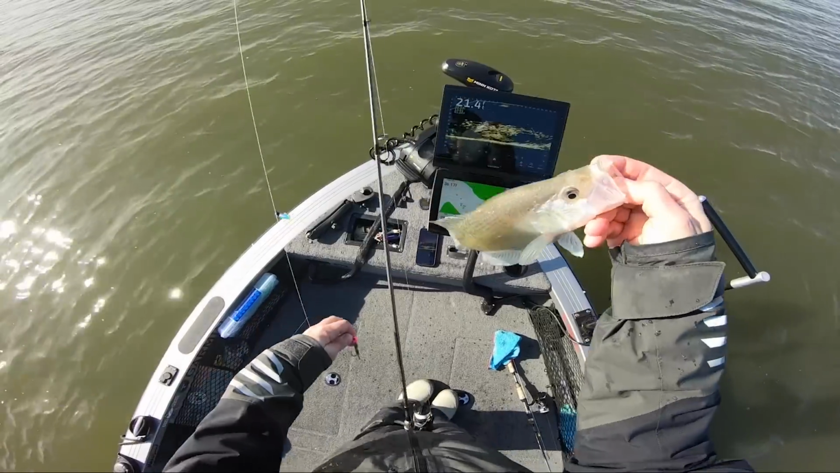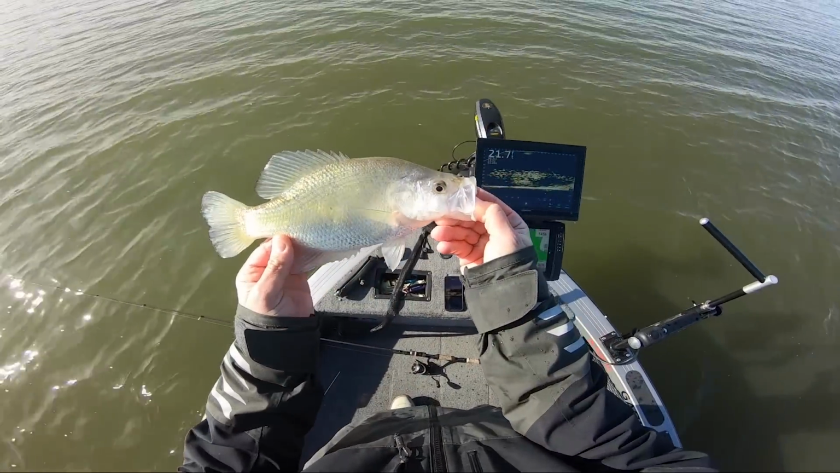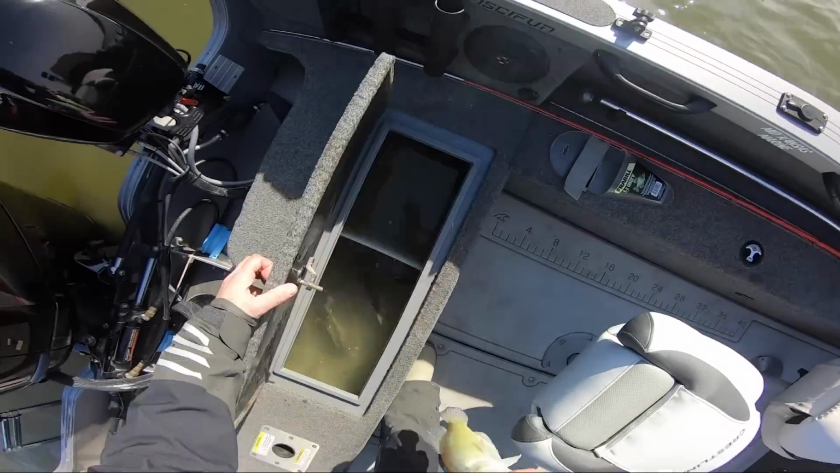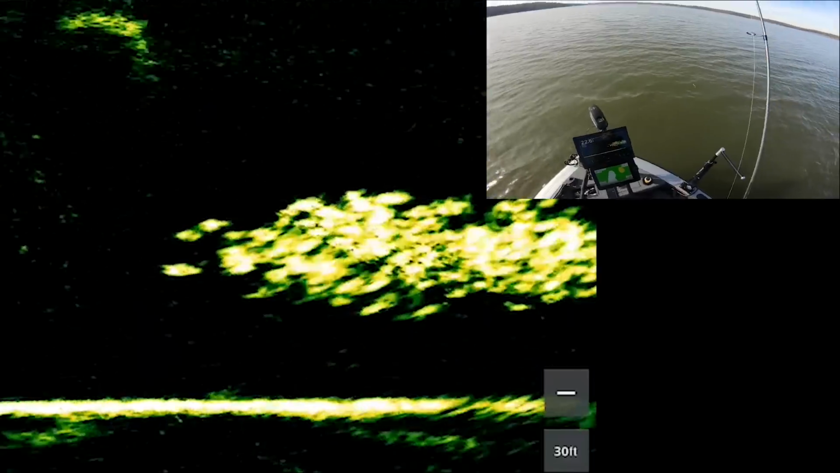They are here. I'm probably just gonna get enough for like some fish tacos. Maybe do some blackened fish tacos tonight. How about that? That sounds good. Not a boat in sight, but that guy's 20 feet behind me. Love it.